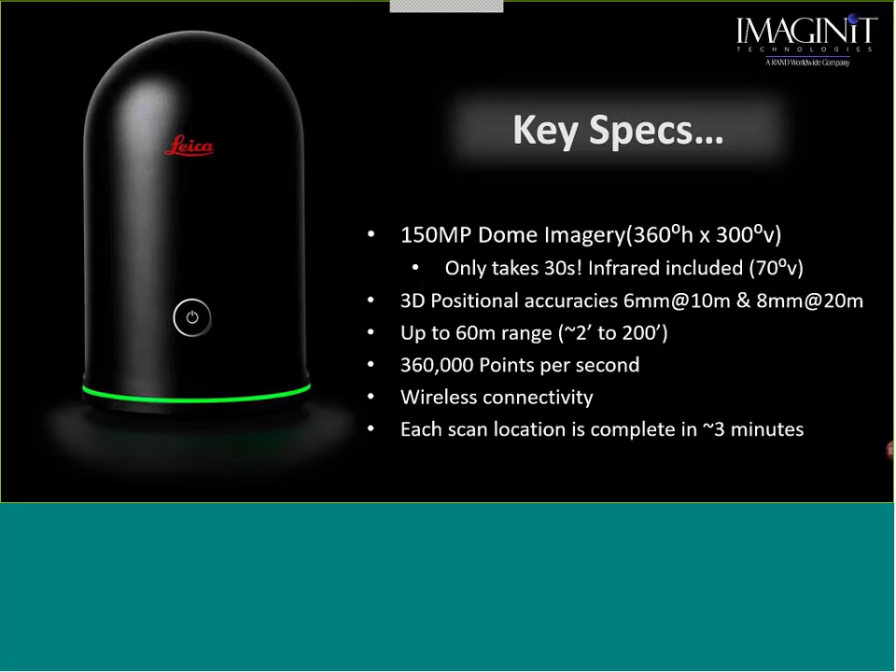Next thing is each scan is done in approximately 3 minutes. Let me add to this because some people go, oh, wait a minute. There are 3 different settings on the BLK: low, medium, and high. And they are approximately, time-wise, 1.5 minutes for low, 3 to 3.5 for medium, 5.5 minutes for a high-quality scan. So when we say approximately 3 minutes, that is on a medium scan.